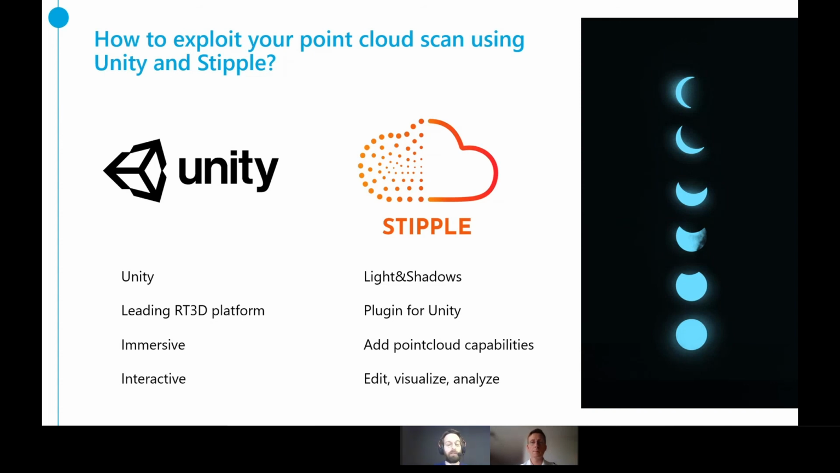In this part, as Mathieu said, we will see how to exploit your point cloud scan and especially how to do some simulation or some custom application that will fit your industrial workflow. So for this, we will present our new tool, which is Stipple. Stipple is a quite young plugin that we released a few months ago. And this is created here at Light and Shadows, and it allows you to deal with very large point cloud into Unity software and edit them, do some simulation, do some clash detection, comparison. We'll see all of these use cases in a few slides.